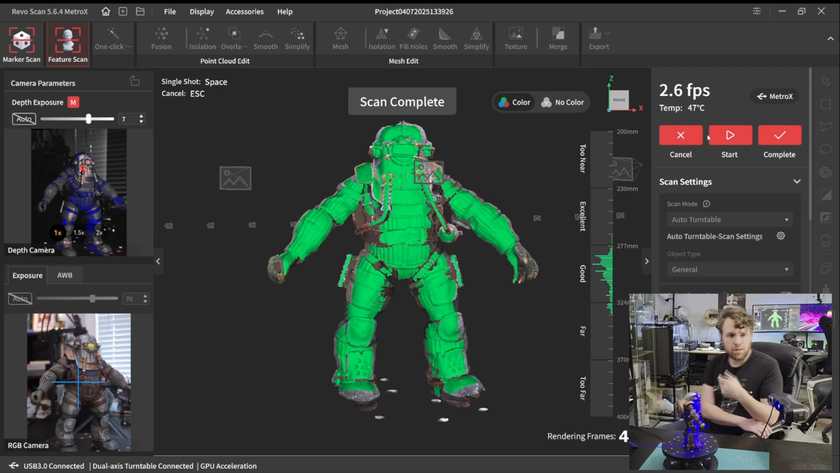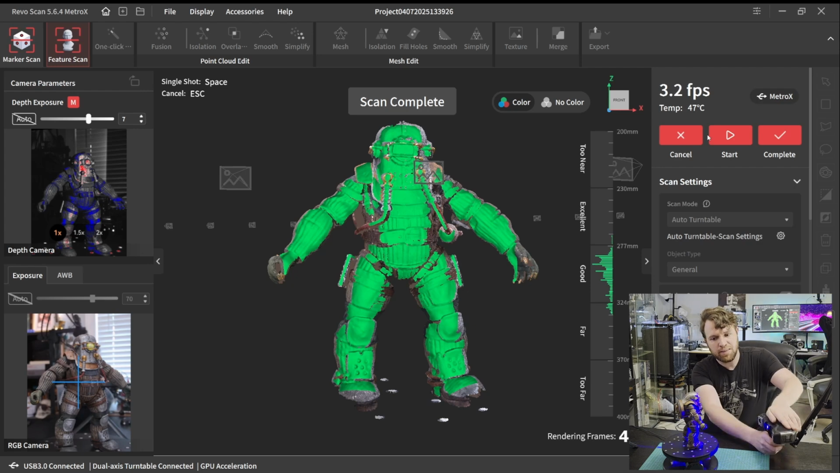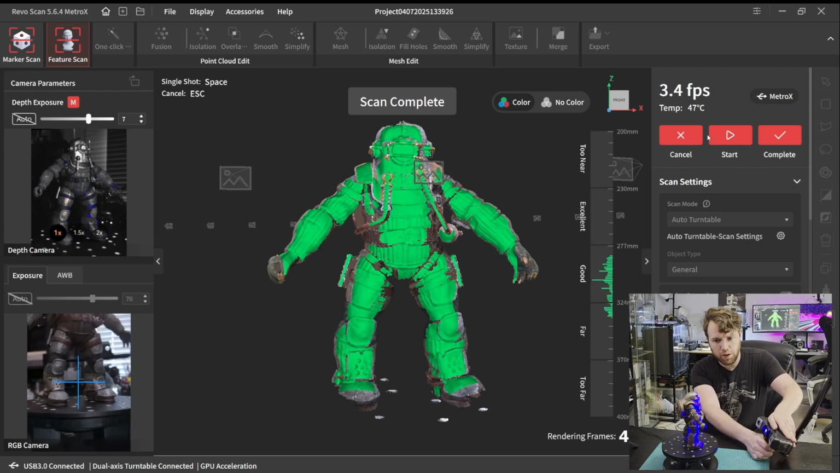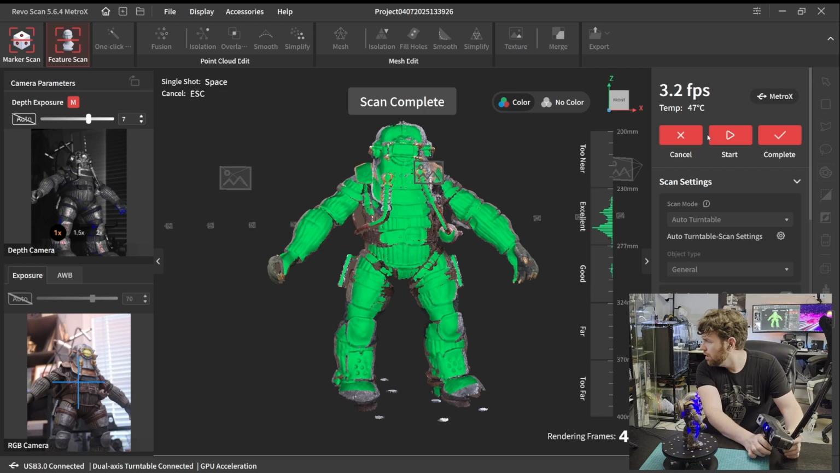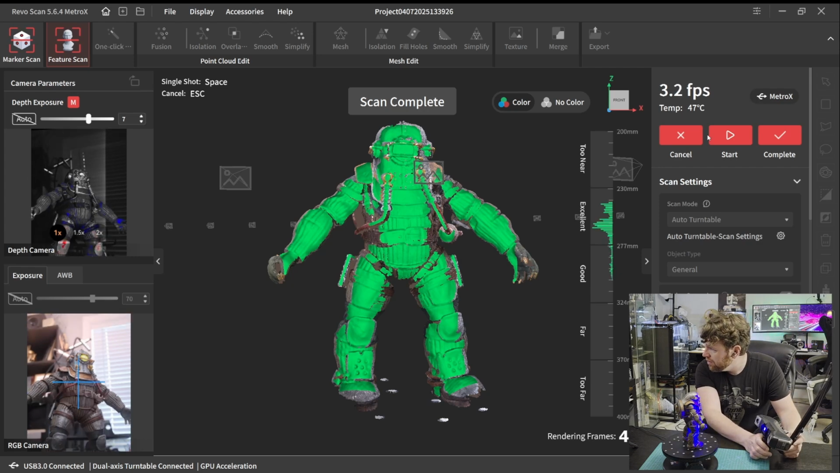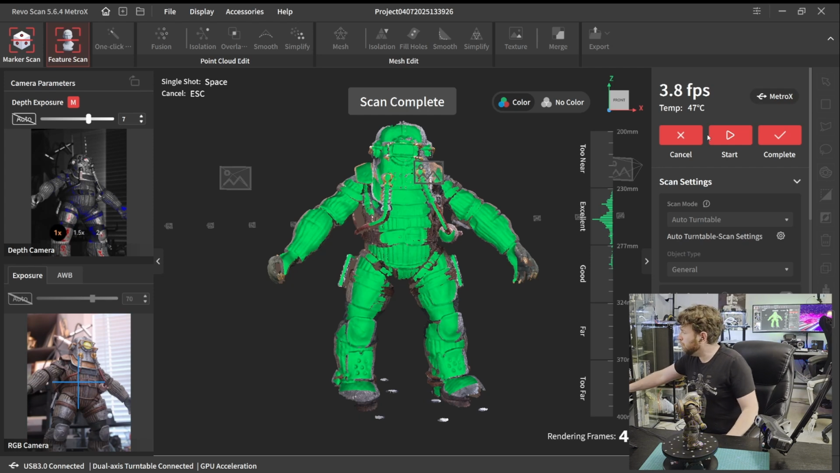All right. So we got that first rotation done, and now it's just going to be doing the same thing with the scanner moved either up or down between passes. So let's go ahead and get my down low pass so I can get some of those hard to scan under areas like under the arms and between the legs. This one is pretty close.